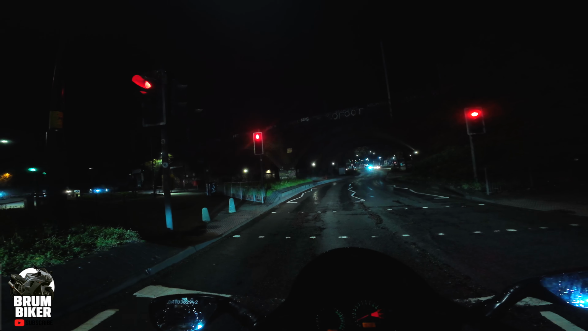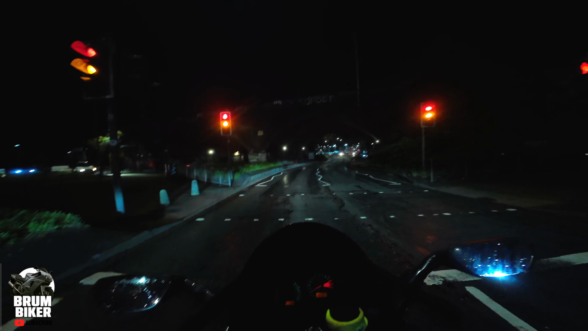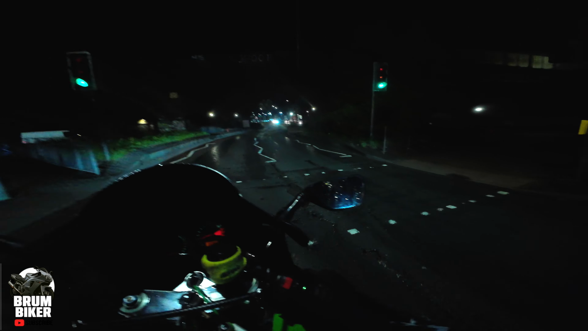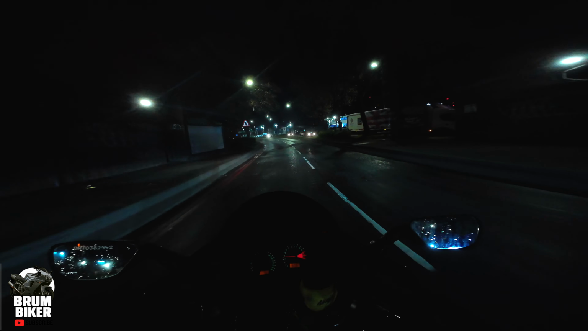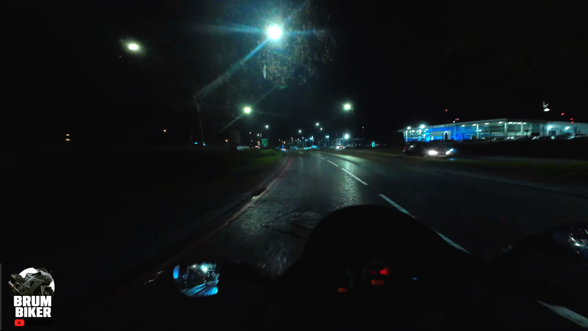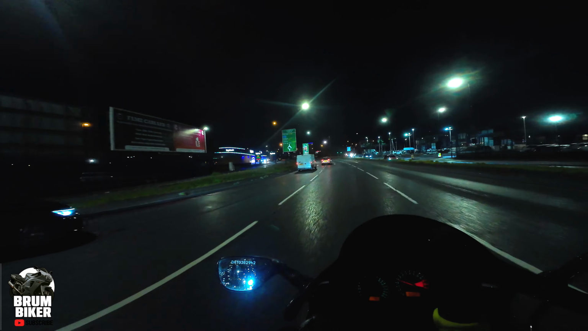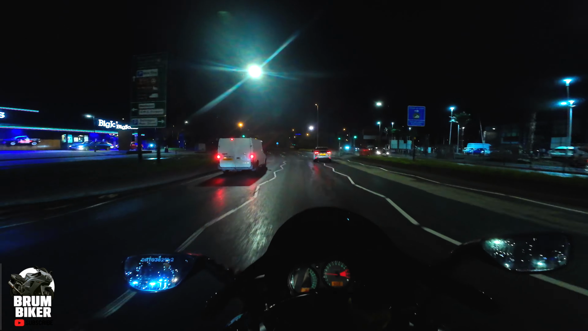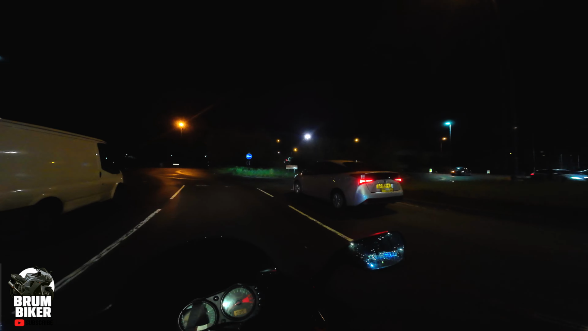What I would say as well is, obviously, these street lights and stuff, it's actually not too bad when it's like this, but I could only imagine riding down some A roads in the pitch black. That must be crazy. So I have to mind myself around here, man. Yeah, I don't think I'm on that stuff, I'll tell you the truth, man.